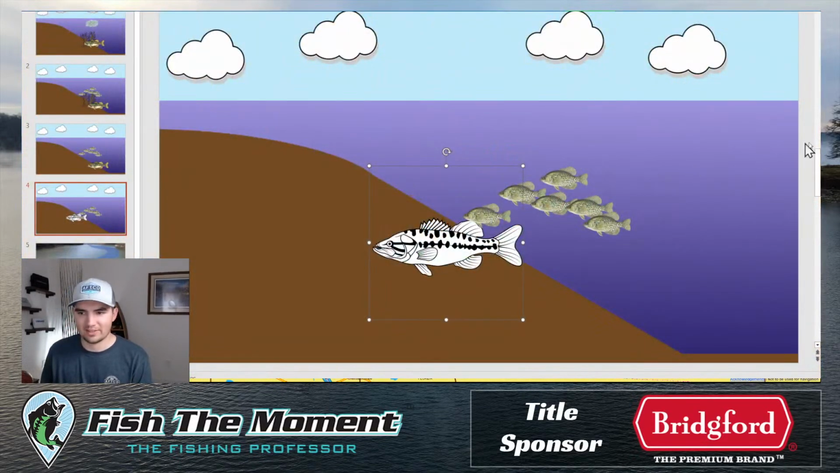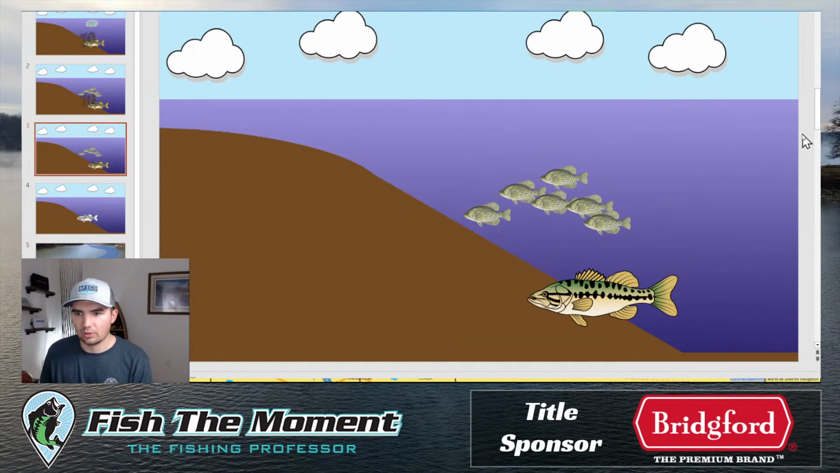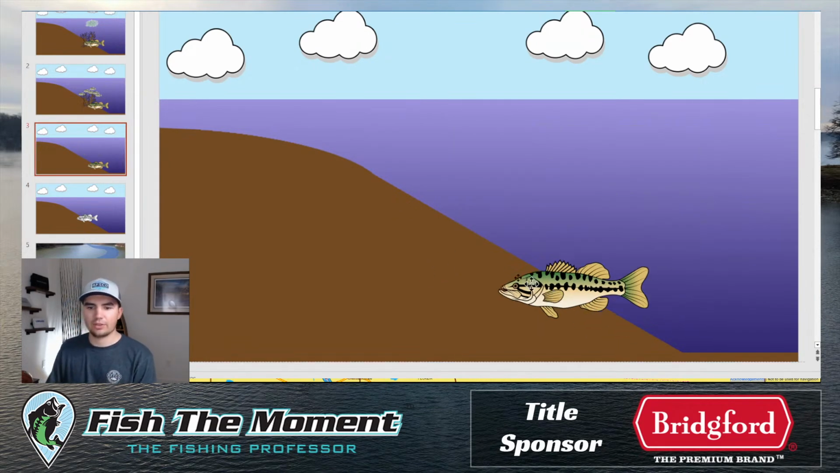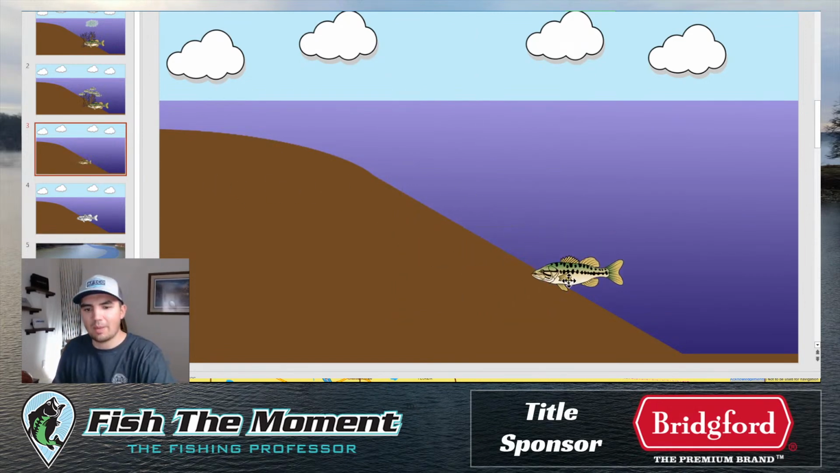But so I got a white bass here. This is a literal white bass. I just made my bass icon white. And then we got a regular bass. So let me show you what these look like. I don't have the live scope image on hand, so I'm not going to be able to give you guys the perfect live scope image. But I'll show you what bass look like in general.